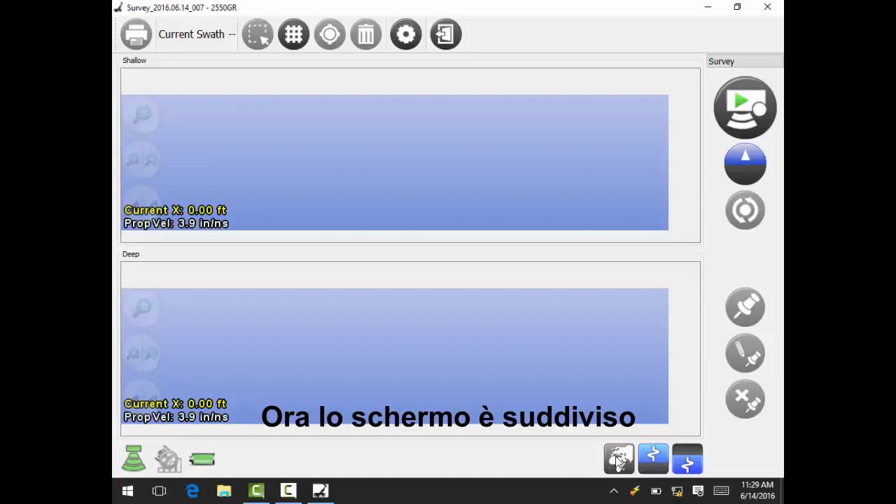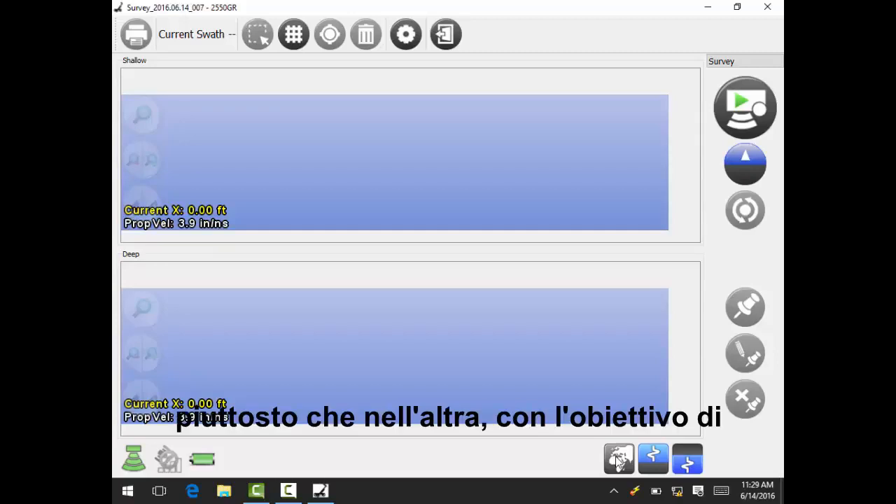Now notice that you have two different scan screens, the shallow scan and deep scan. With the 2550 GR, you have the ability to simultaneously scan shallow and deep, providing more efficiency because you might see something in one screen that you don't see in the other, saving you time and money.